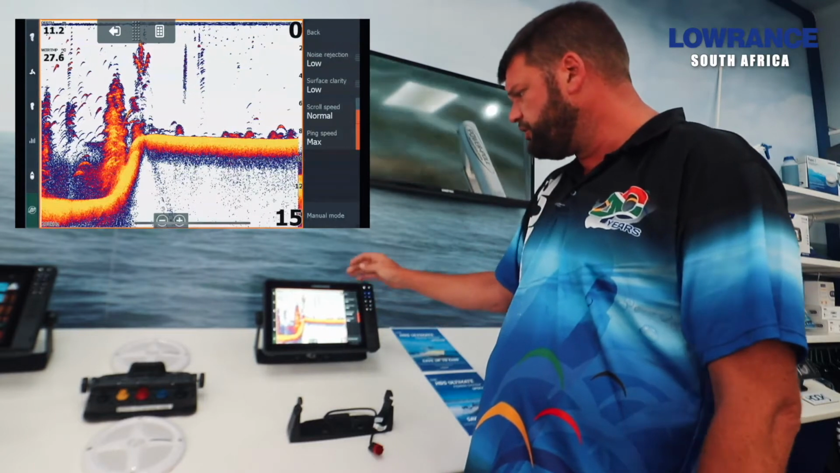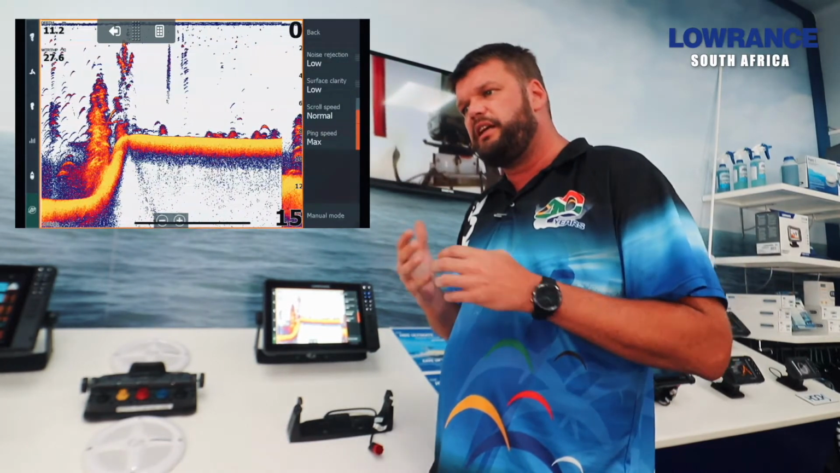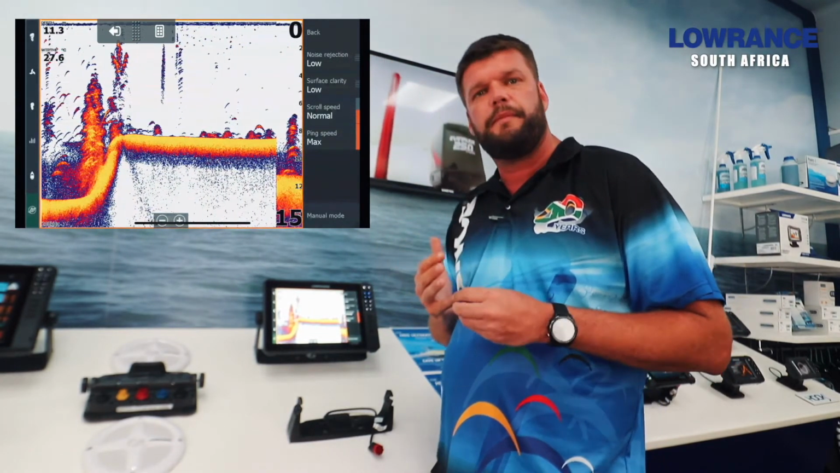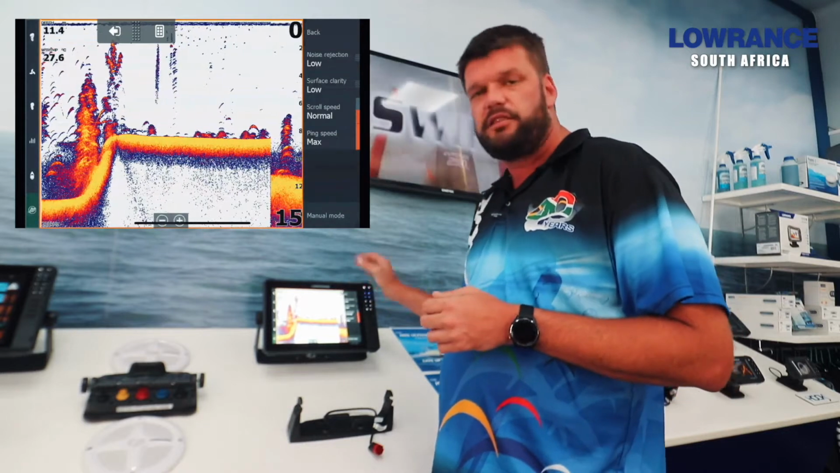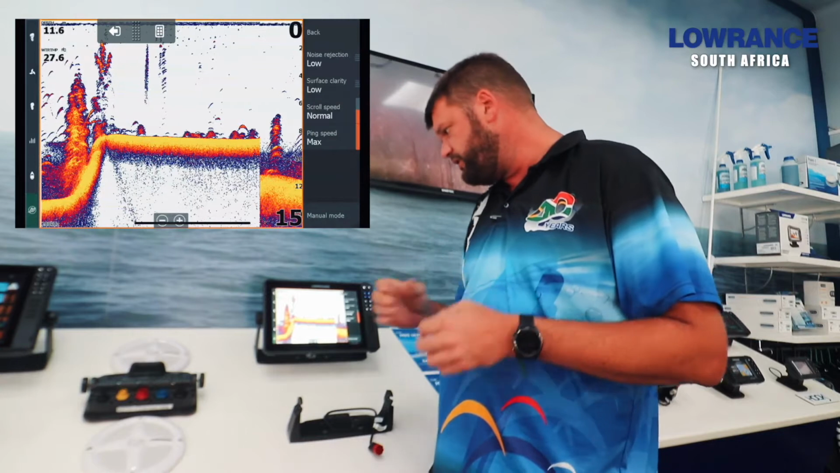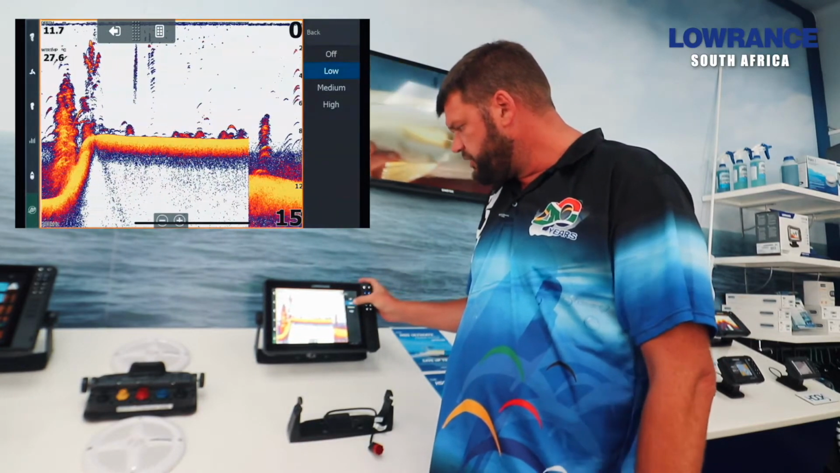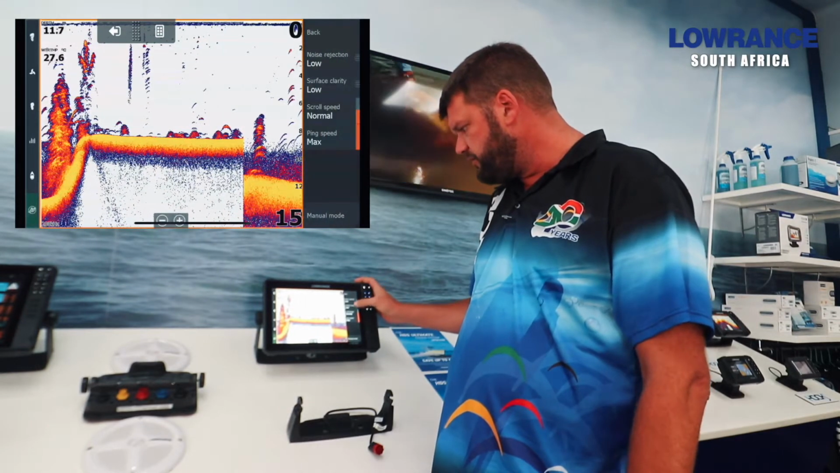On the advanced, we're going to go noise rejection is low. If you've got cables running past any electrical interference, this is where we're going to adjust it. If your transducer cable is running with your wiring loom and you are getting a bit of interference, this is where we play. We've got low, medium and high. Generally I leave it on low if there's not too much interference.